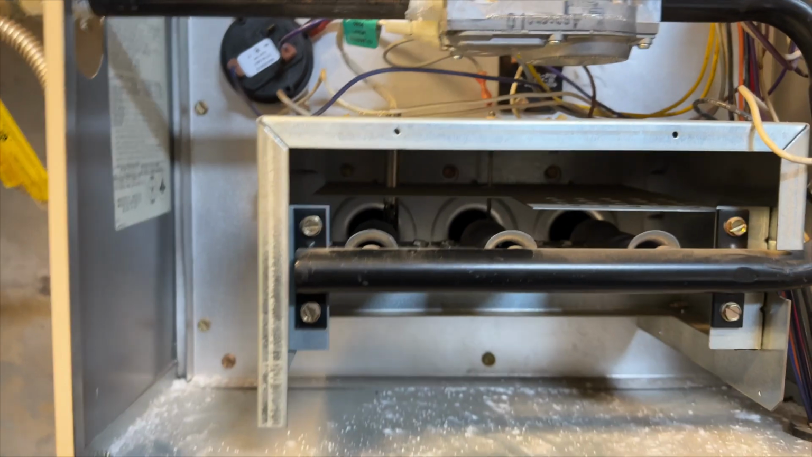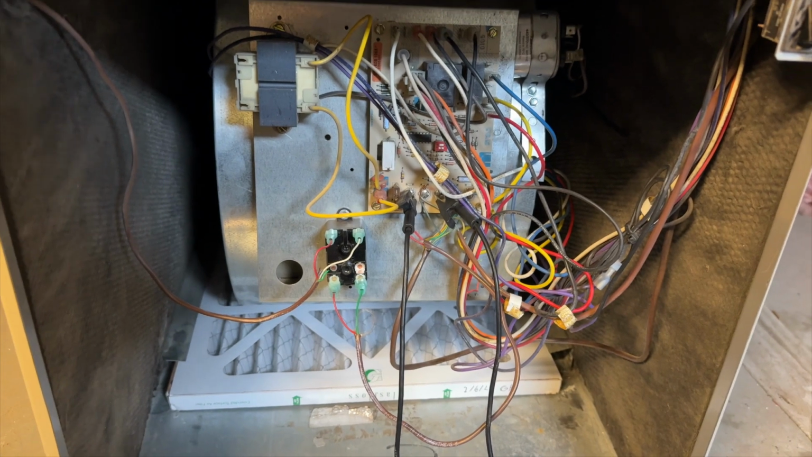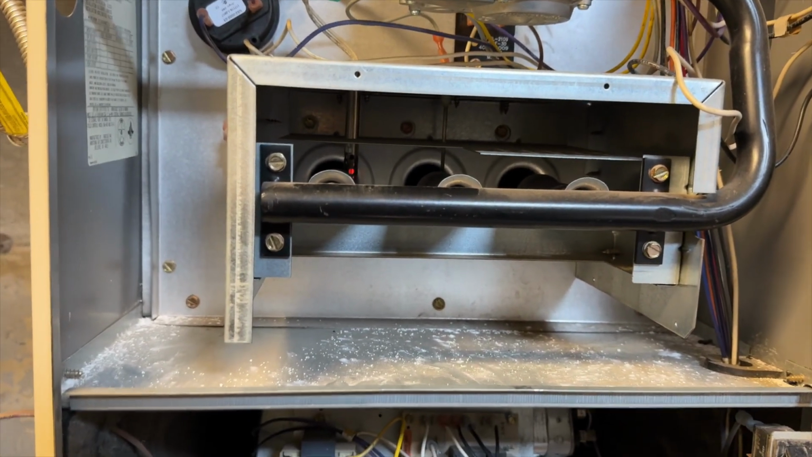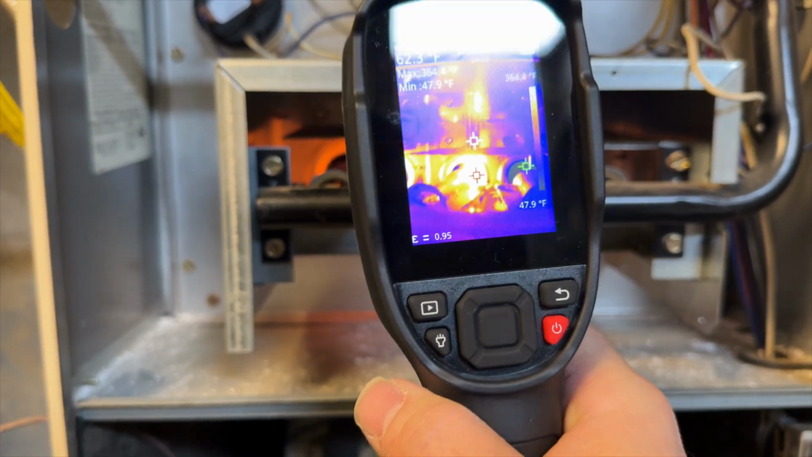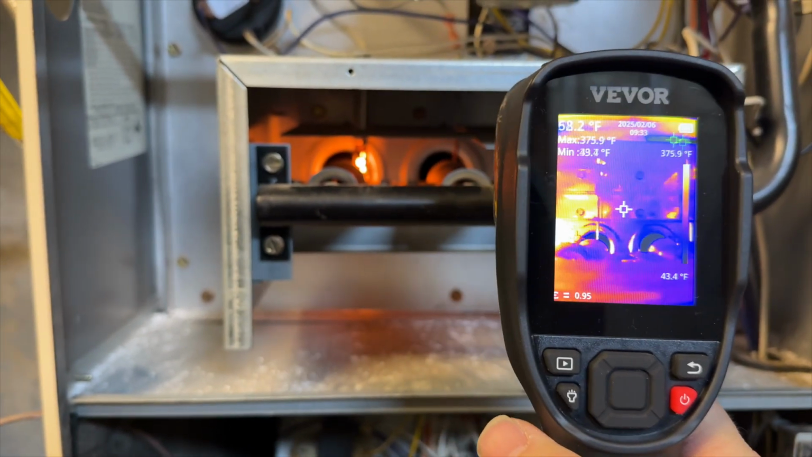So let's go ahead and cycle this thing and see what happens. Okay, so I'm calling for heat between R and W. And let's see if this thing works. Okay, we got igniter. And we can see that sucker get hot right there. And look at that. No ignition.